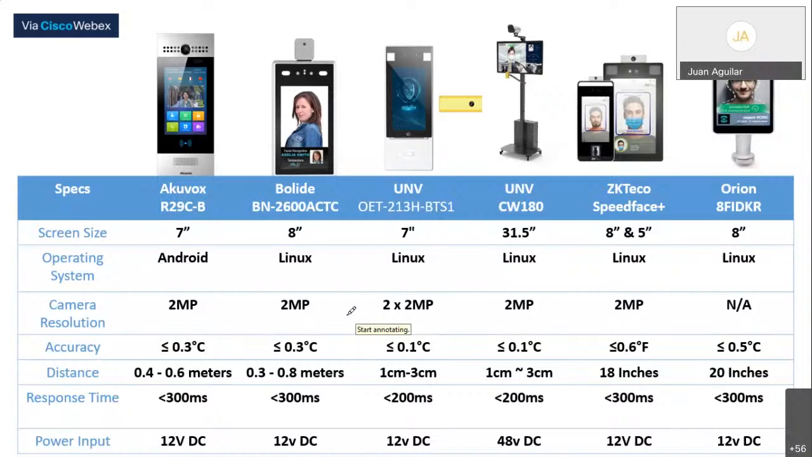On the UniView, yeah. And since all of these are ONVIF compatible, like AccuBox, Bolide, ZK Access, and Orion, those don't do on-system recording. But since they are ONVIF, whenever any of these systems send you an alert, if you have it connected to an NVR, you could go back to the NVR, use the alert as a timestamp, and bring up the recording of when that alert was triggered. Okay, I see. Thank you. Anything else?